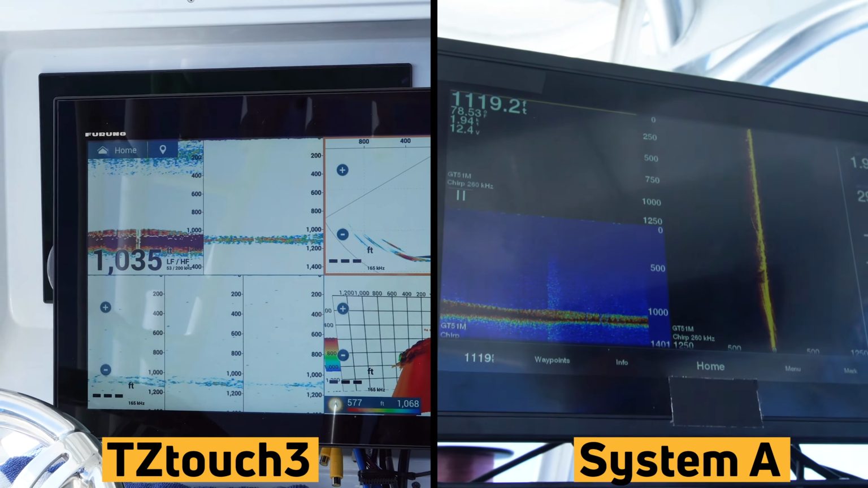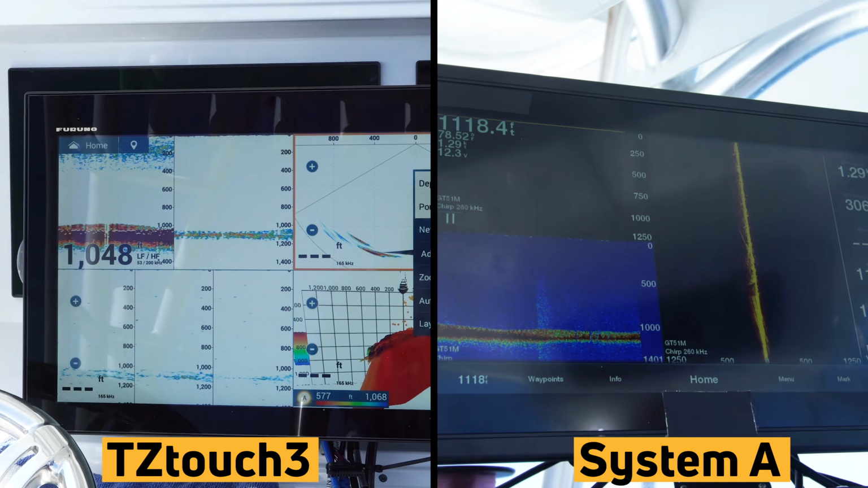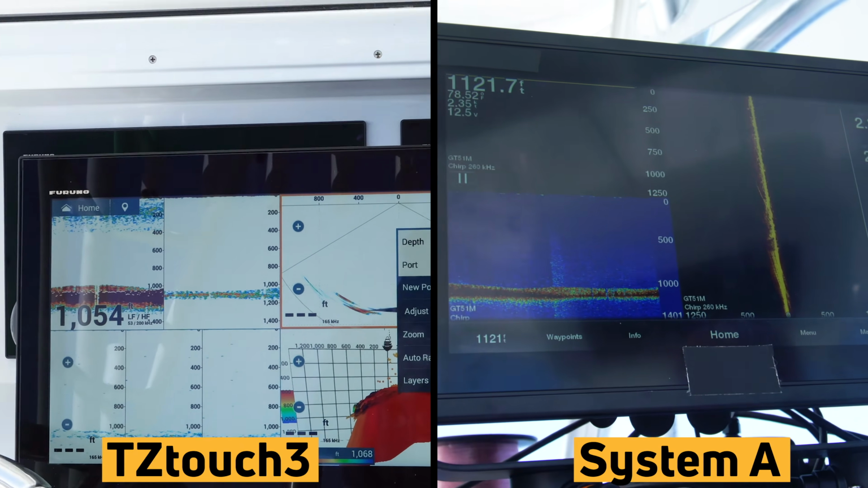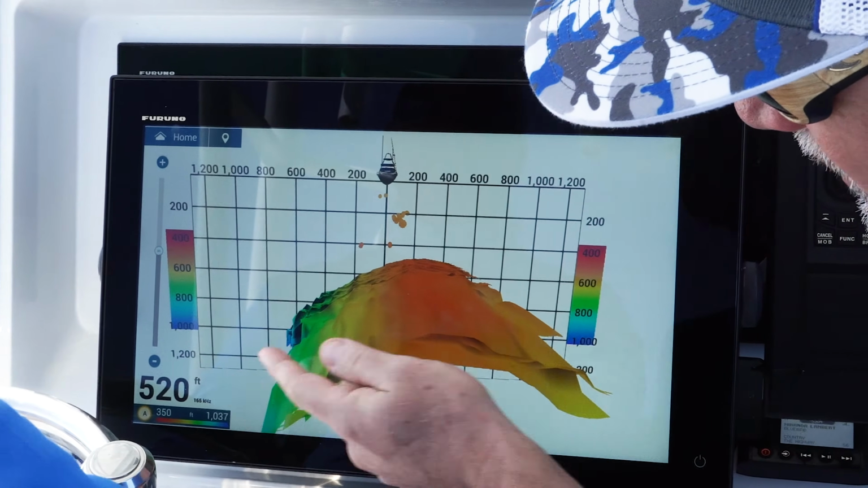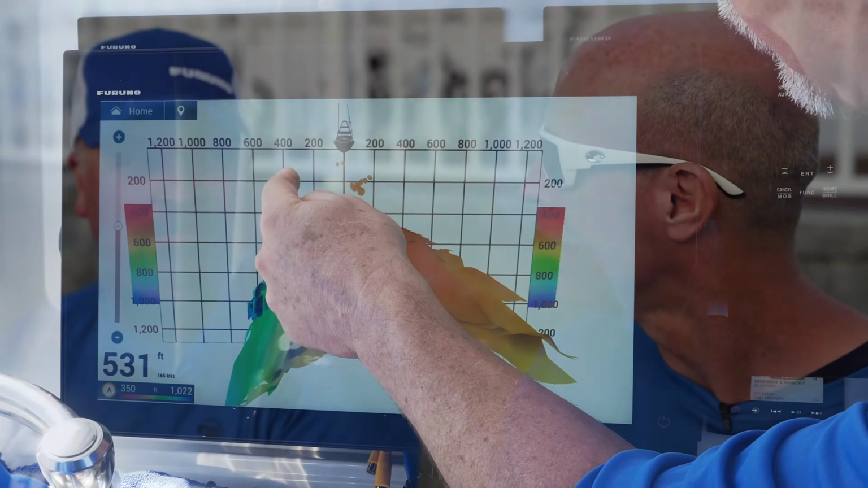We did try it, and I just wanted to see what we saw because it was kind of a learning curve for me. I wanted to see what they were capable of. But the fact that we use 165 kilohertz, we can punch down to 1,000 feet. We can see 600 feet off the port, 600 feet off the starboard, and using System A, we weren't seeing anything at all. So it was kind of irrelevant how far we could see because we really couldn't see anything in that depth of water. But I'll give System A some credit.